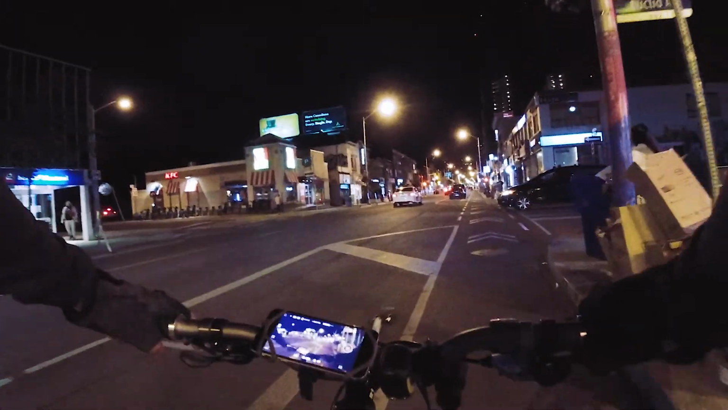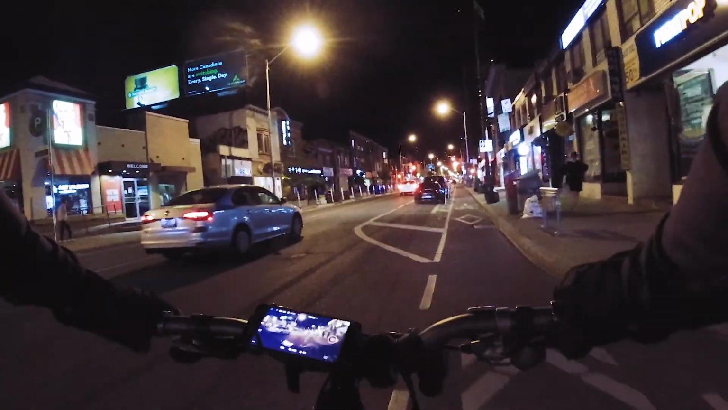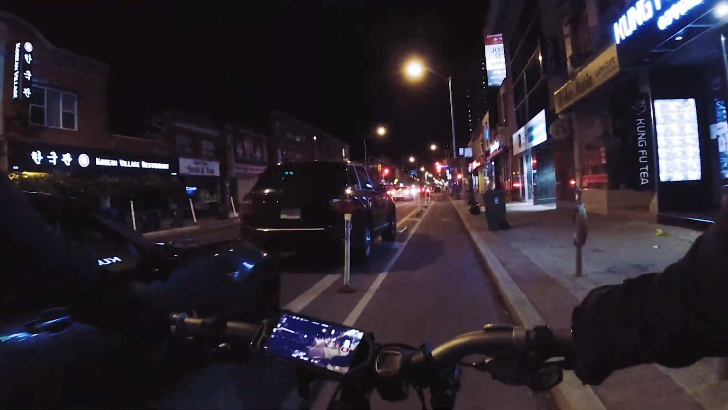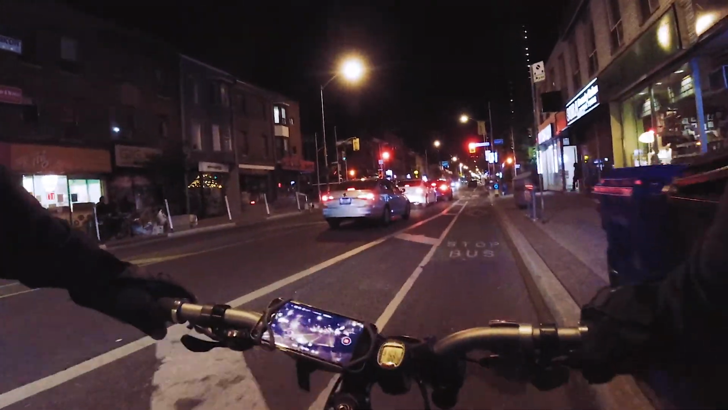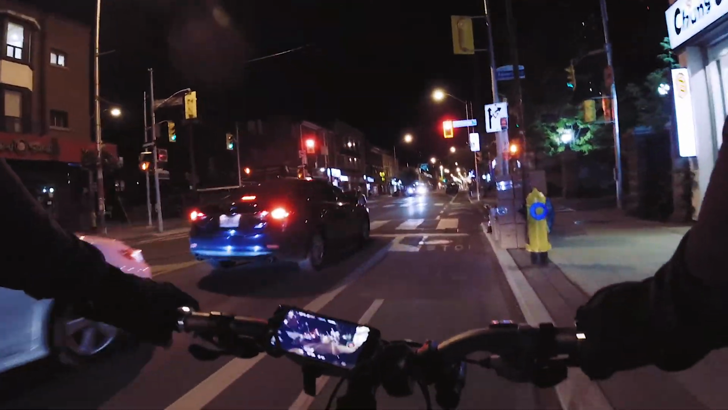All right, check this guy, we got our lights on, good. We're approaching Bathurst. Bathurst is a pretty interesting street. It goes all the way to the lake. And where we're approaching used to be a really cool discount store.